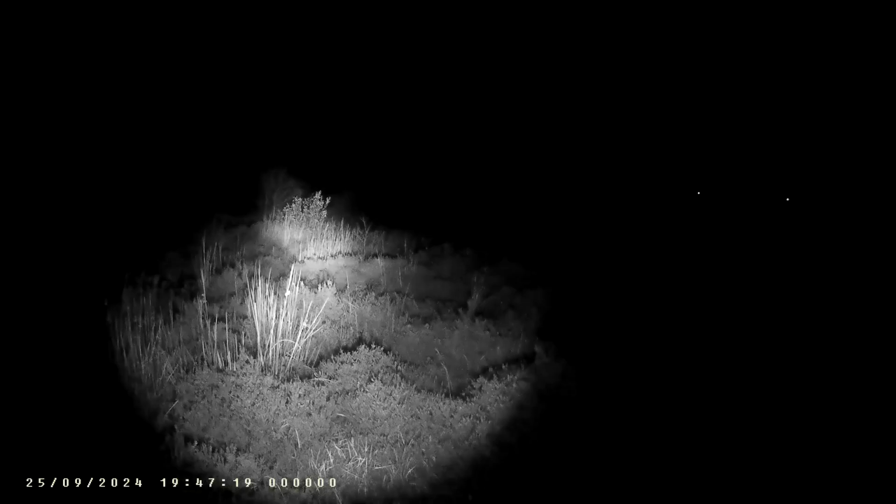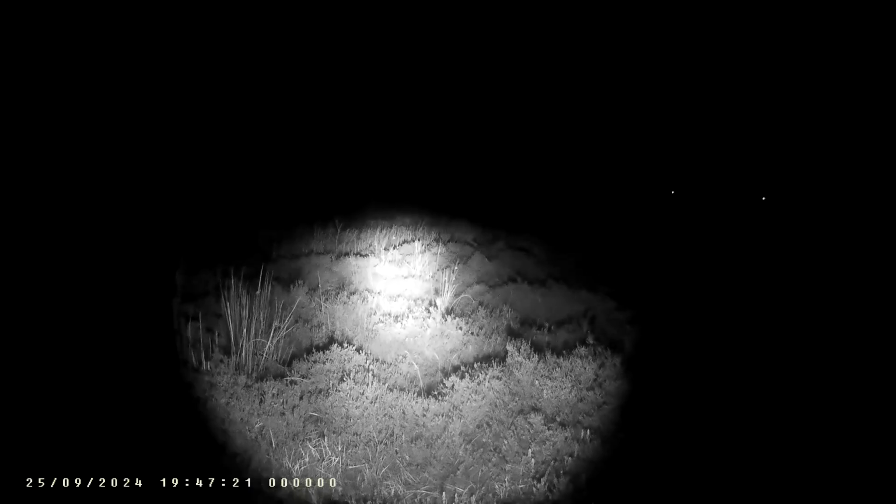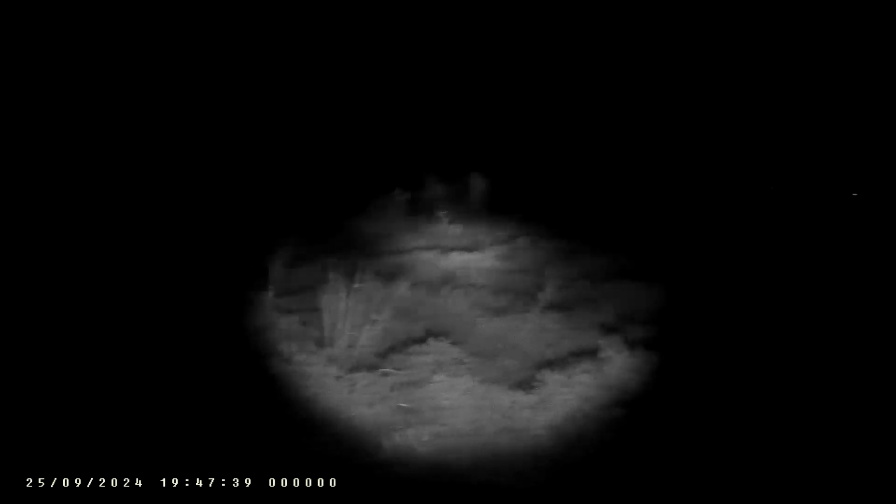Oh, that is a good light, I have to say. It is 20 volts, right? It's got a power tool 20 volt battery on it, and it's got 8 little COB lights on it. Three, four, five, six, seven. Seven COB lights on it, and it's pretty powerful. It's very good.